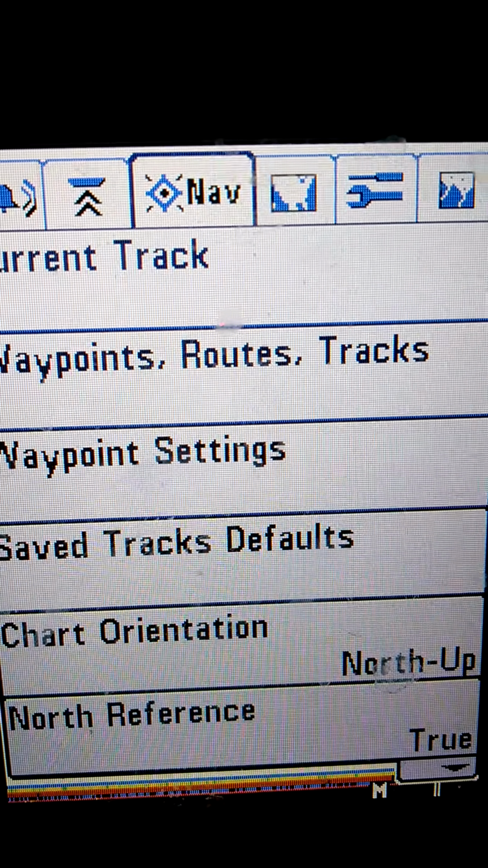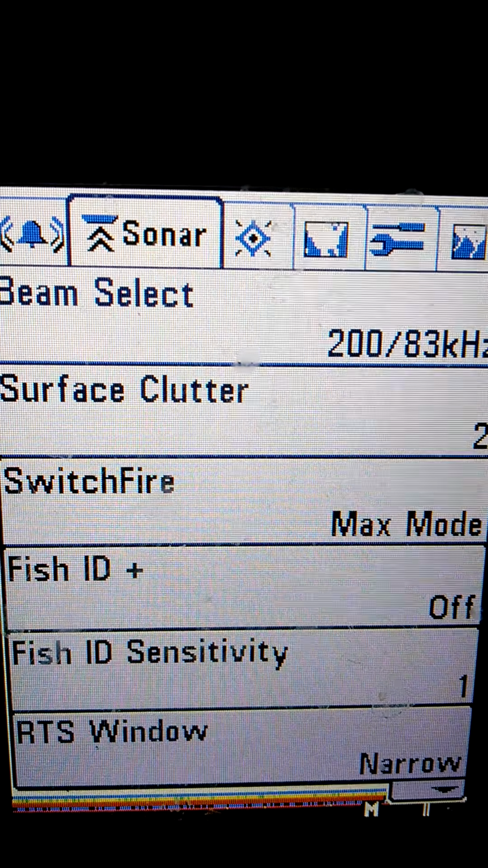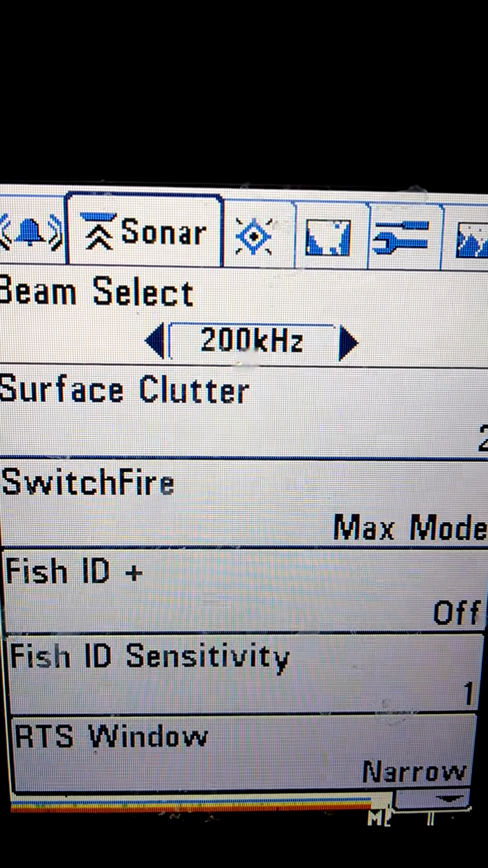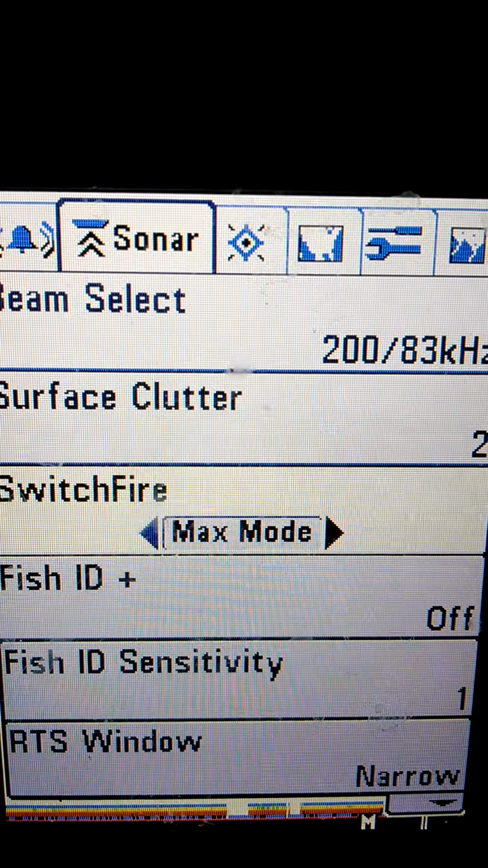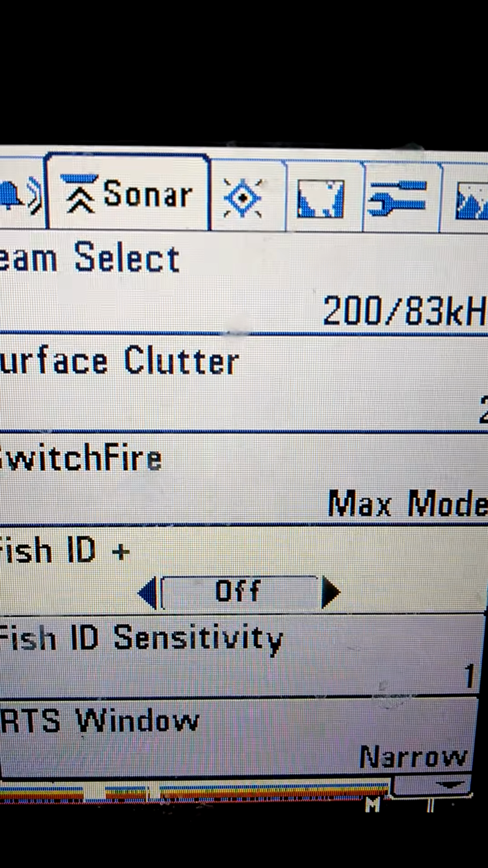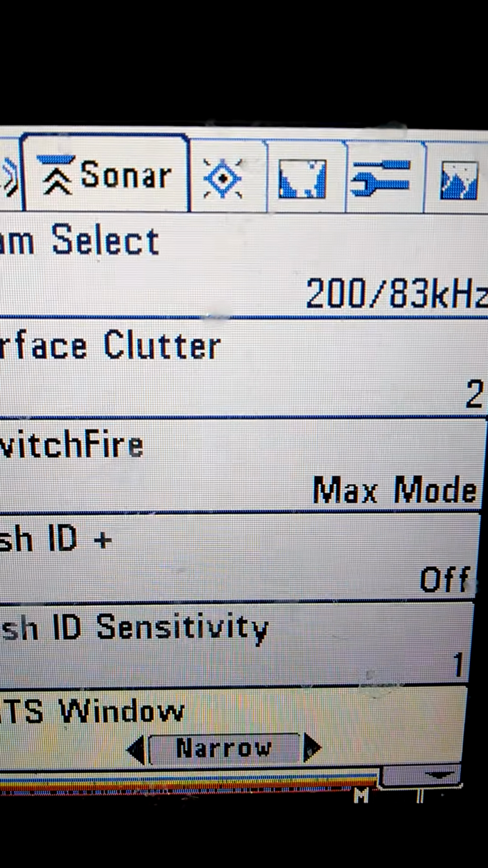Tab over to sonar. This is what's the most important here. Beam select, I run 200 and 83, the combo. Surface clutter doesn't matter. Switch fire running max mode. We're in 20 foot of water. Shows real good detail. Fish ID I set off. Doesn't matter. Fish ID sensitivity doesn't matter.